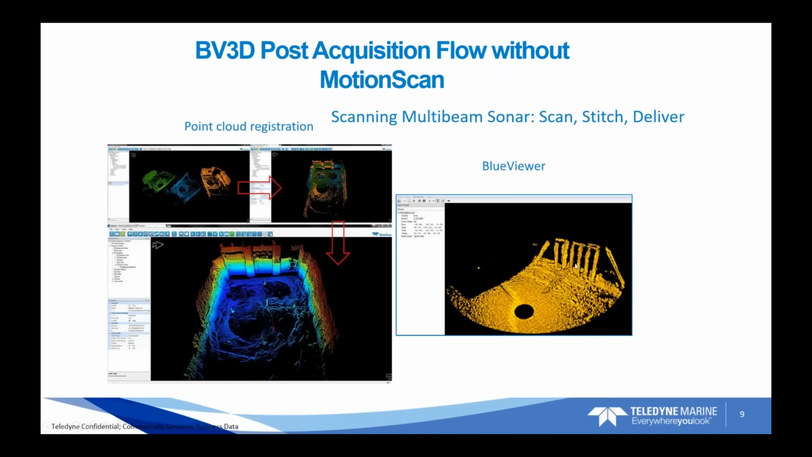So going back to the non-geopositioned coordinate system scans, so the individual ones from a tripod or non-positioned data sets, we use this nomenclature: scan, stitch, deliver.